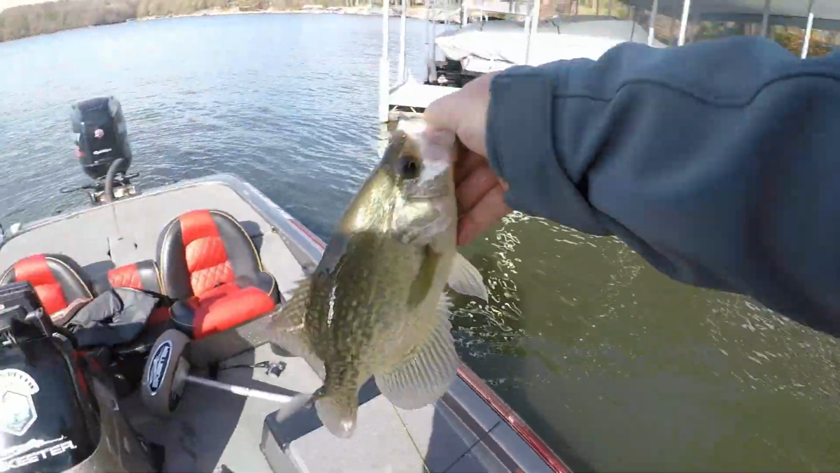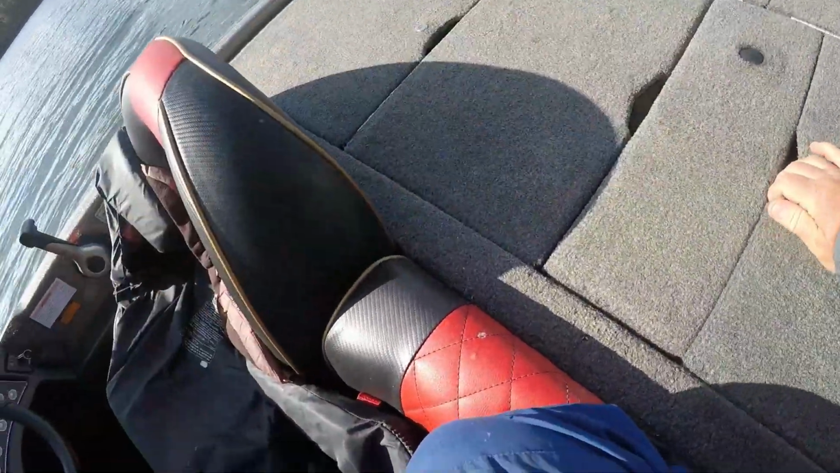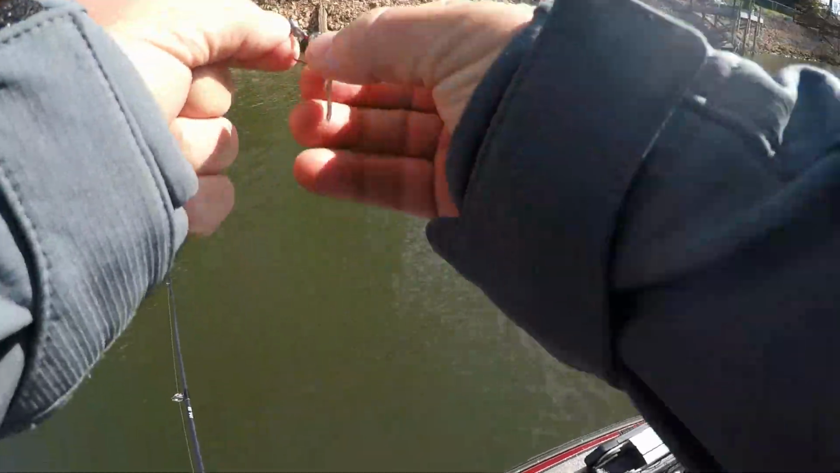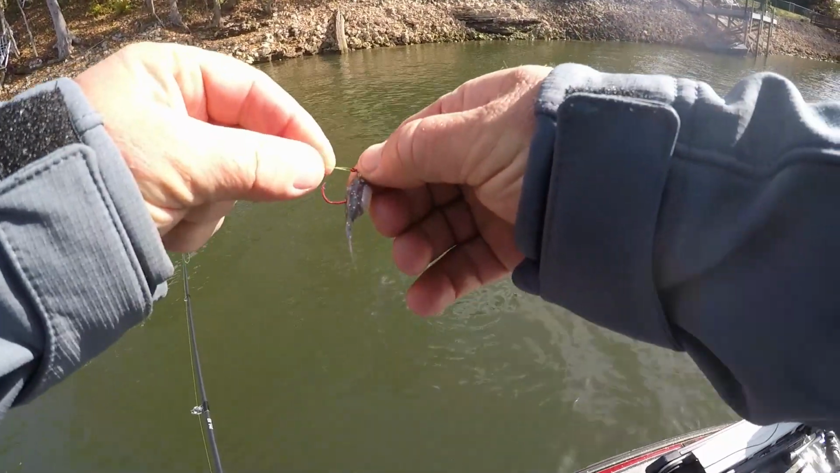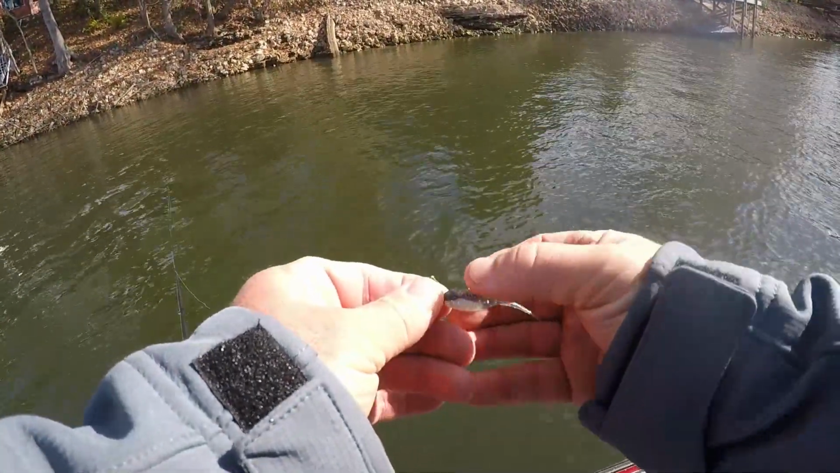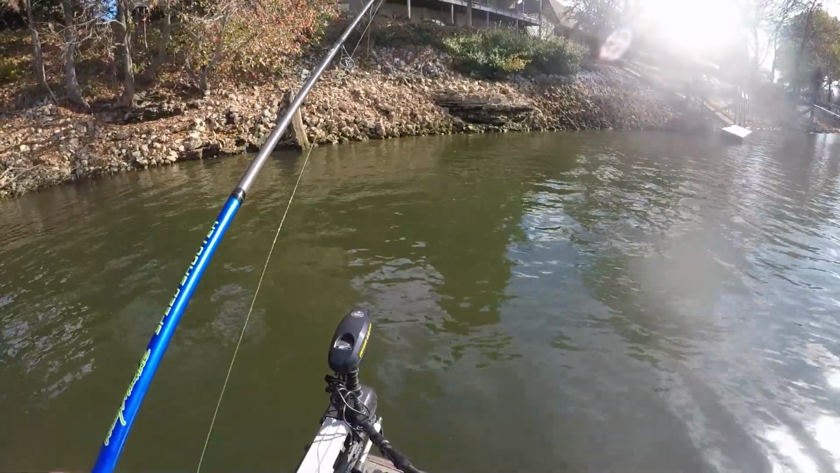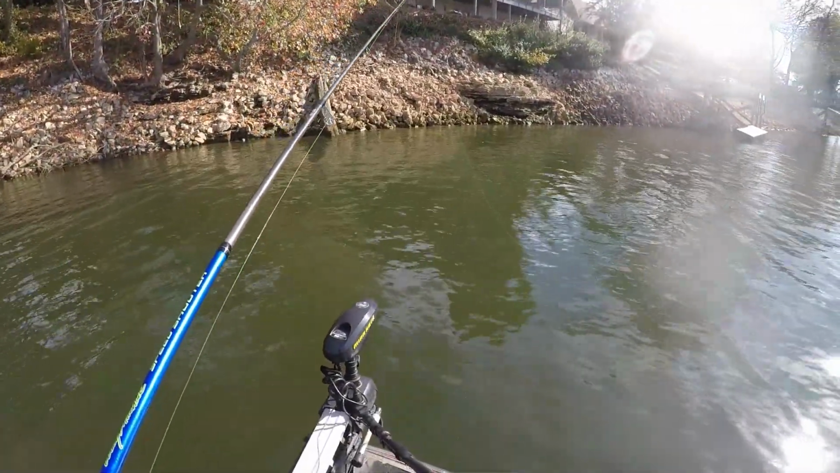Guys, I lost another one just like that on my first cast on this tree. I didn't straighten out my hook or bend my hook out. Sometimes these hooks come and they're actually pointed down toward the jig head. And I don't know if you can tell it there, but I've moved it up. And sometimes if you don't do that, you'll lose a fish. I missed him.